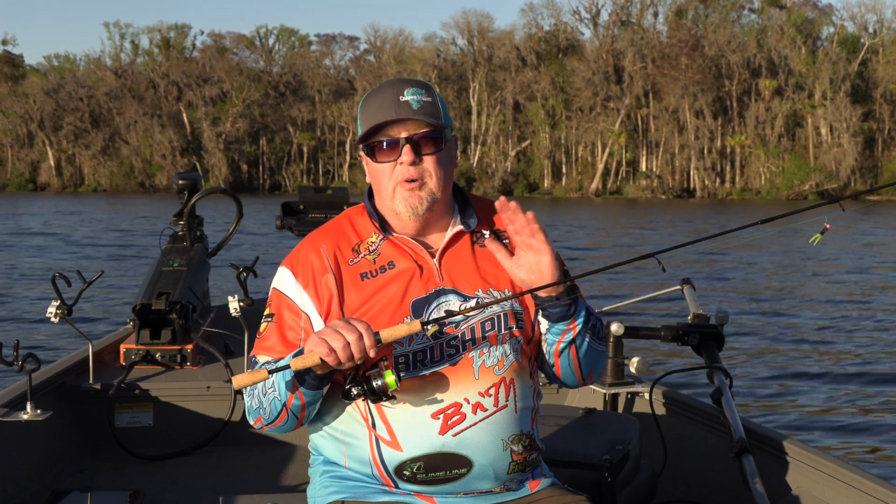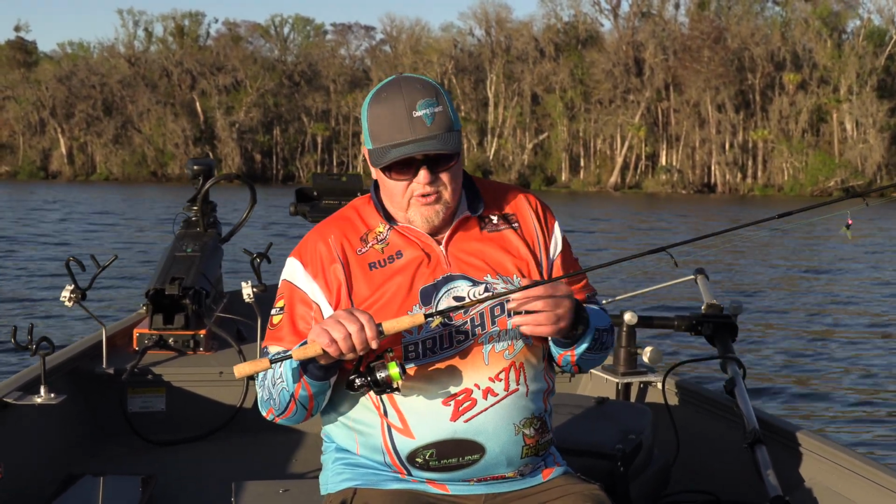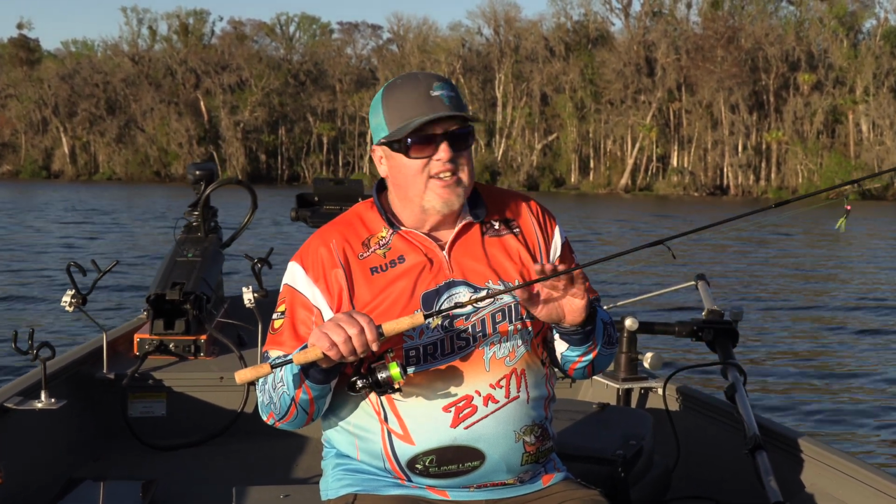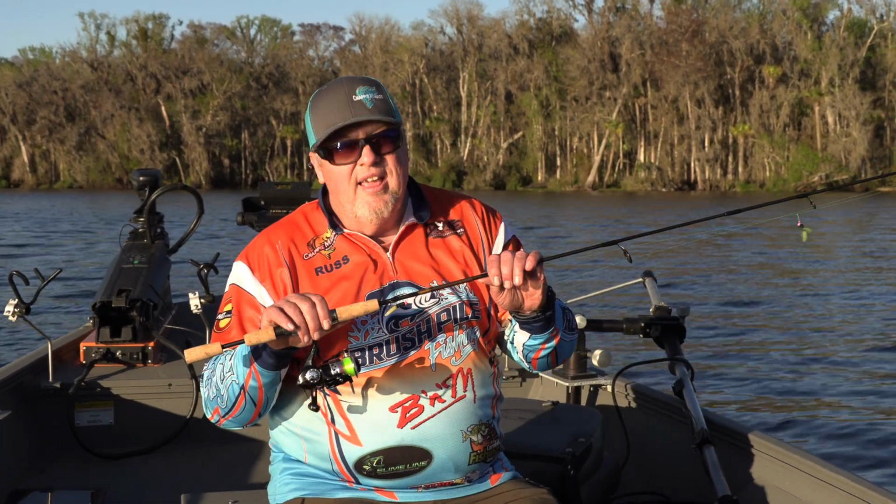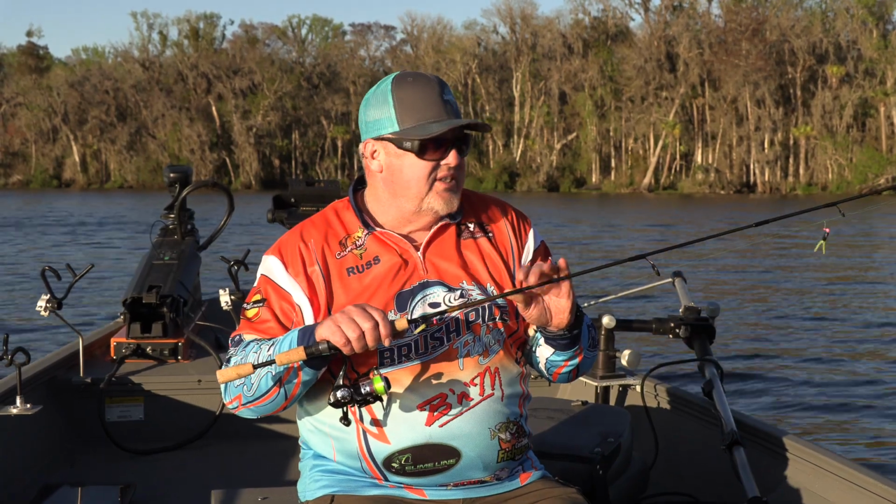Simple rig today. We were long lining out of the back of the boat. We had 6 rods set up in the rod holders, and these are the Bucks graphite spinning rods. 6.5 foot, 2-piece rod. Excellent for doing this. Like I say, this is the only thing we used. We had 6 of them.